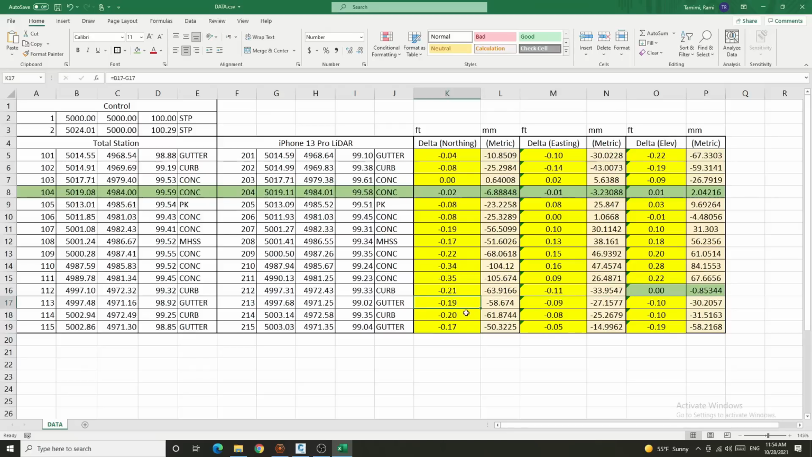Points 113, 114, and 115, which were the curbs and gutters, they seem to all share very similar results. 2/10 in the northing, about 1/10 in the easting, 5/100ths for 115, so that's pretty good. And elevation 1 to 2/10. And so overall, my thoughts, if you're looking for 1 to 2/10 of accuracy, you'll probably end up finding it. There's still drift error that is occurring with the iPhone's LiDAR sensor, so this isn't perfect for mapping.